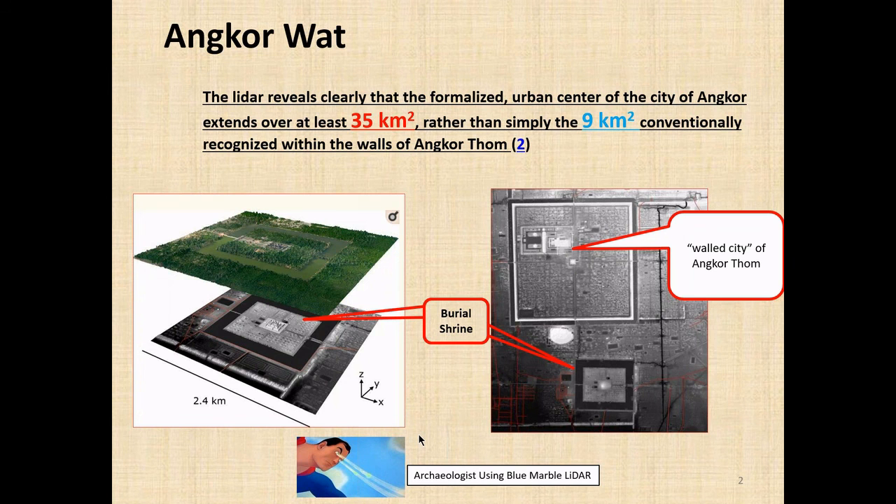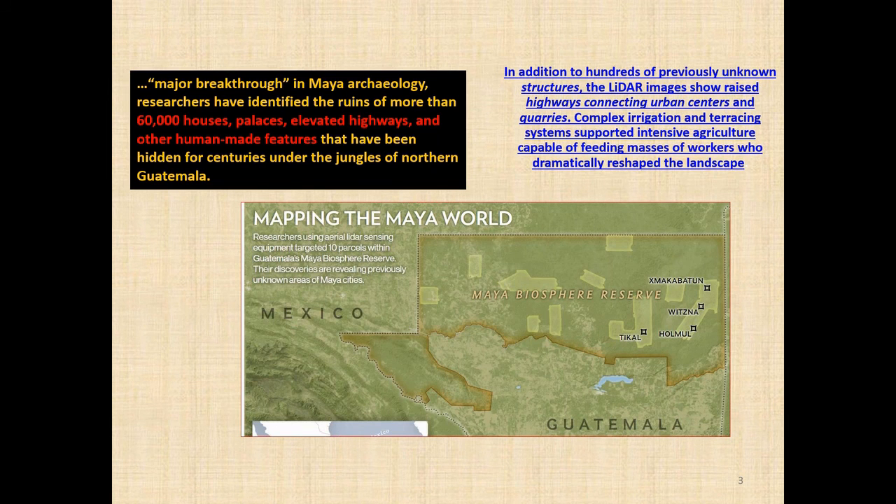One other point is the Maya. People have been researching the Maya lowlands for 150 years, and people have been looking at particular complexes around centers. And in a recent survey of that area with LIDAR, they disclosed 60,000 houses, palaces, and elevated highways with only a half-hour of flight time of LIDAR.